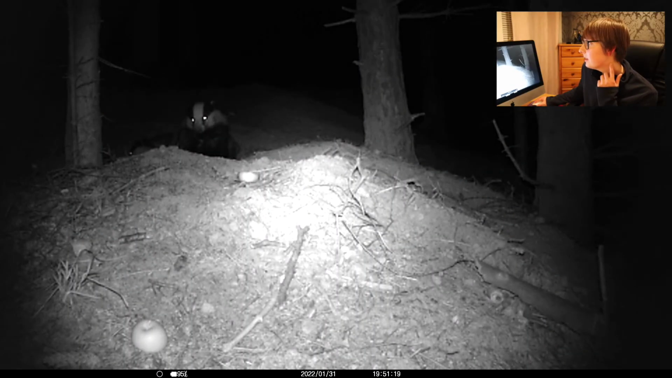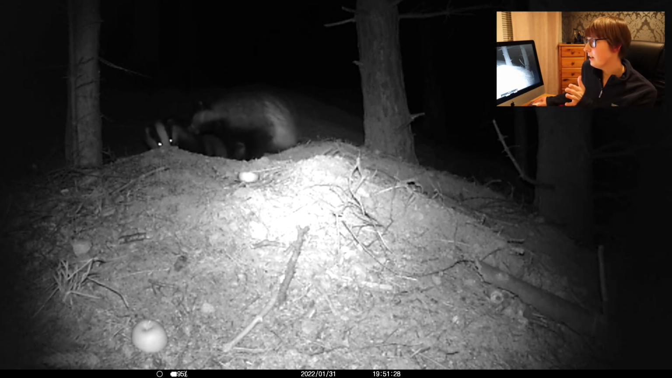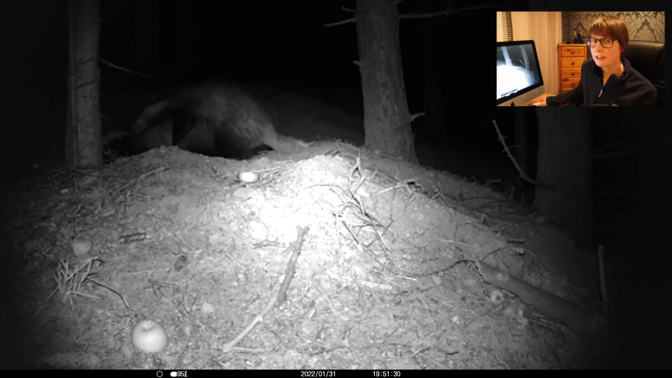So yeah, I'm not sure if you noticed it there, but what badgers do is, well, the male badger bites the female, or seems to grab onto this neck bit here, and then they start mating after that. So I guess it's like a dominance kind of behaviour. And actually, I'm not sure if she's already pregnant because she looks quite big.